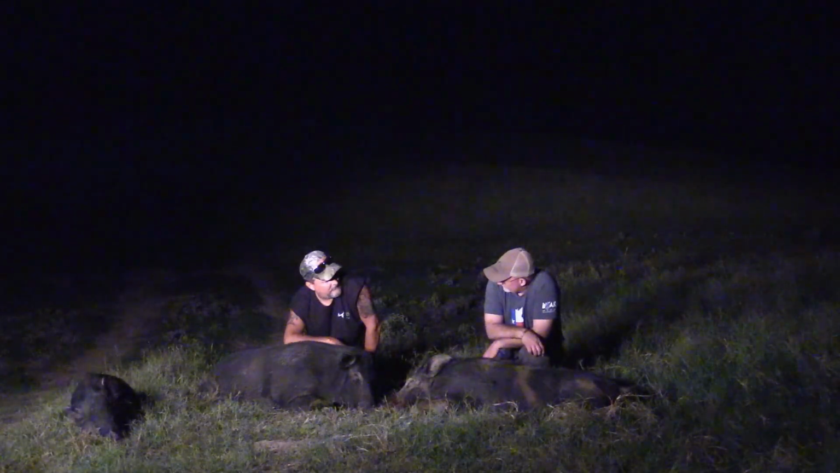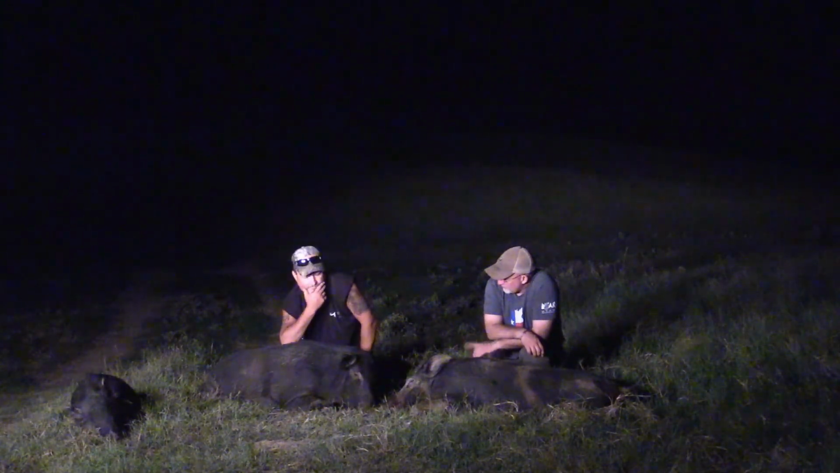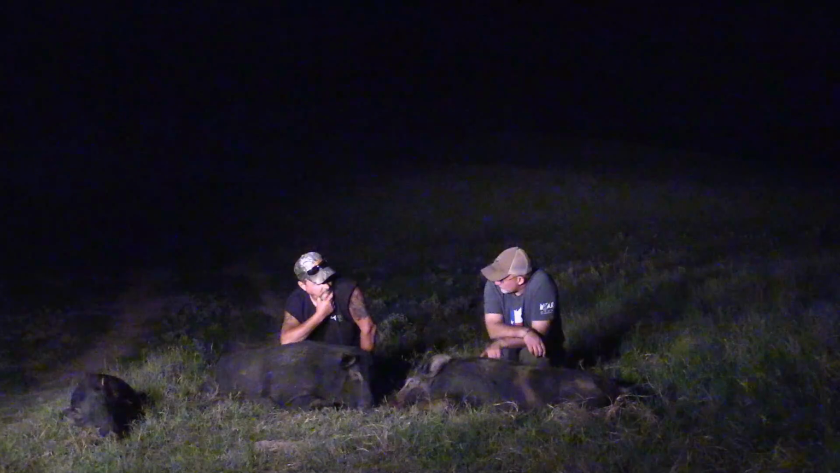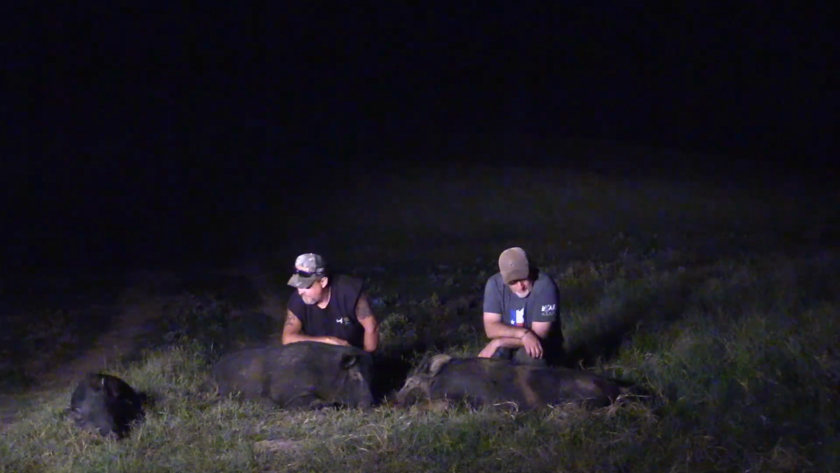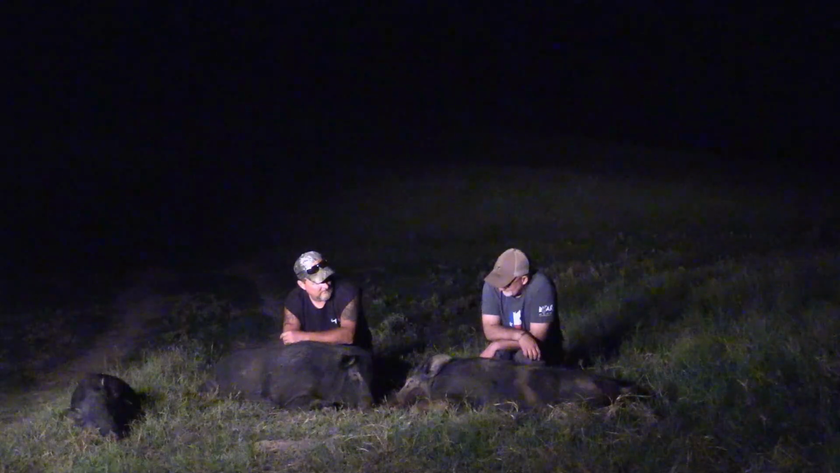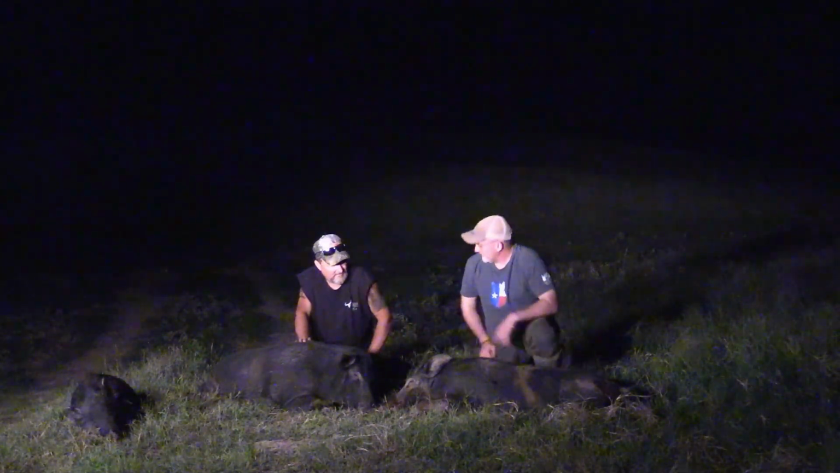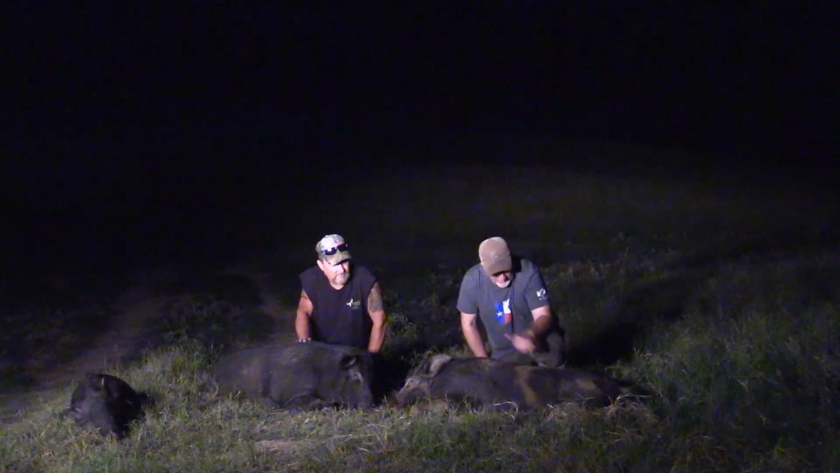How long have we been out here? Two or three hours? Yeah, two or three. We probably got six down, but we found three. Two real good boars on this last shoot. Yeah, these suckers are huge. This one in here is probably 280. He's 300 if we're wrong, but we're trying to be conservative about this. And he's what, 235 maybe? Yeah, he is. He's solid, man.